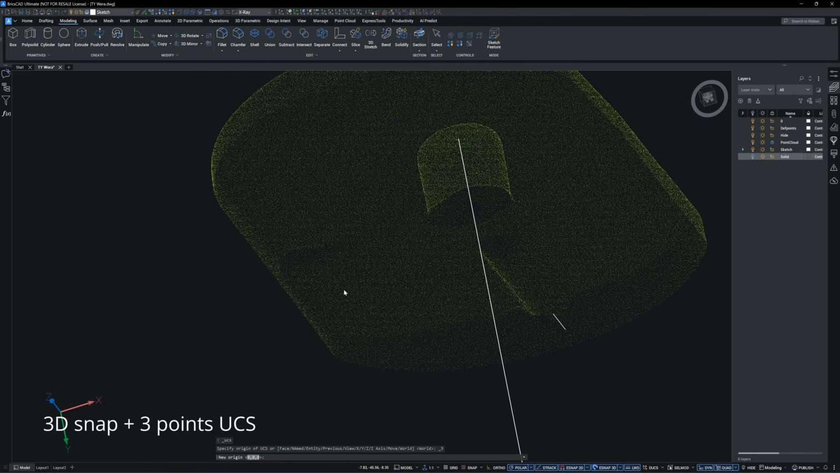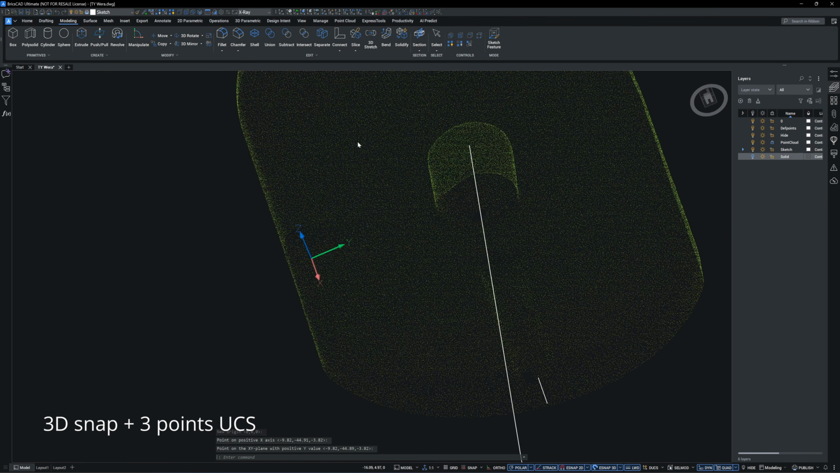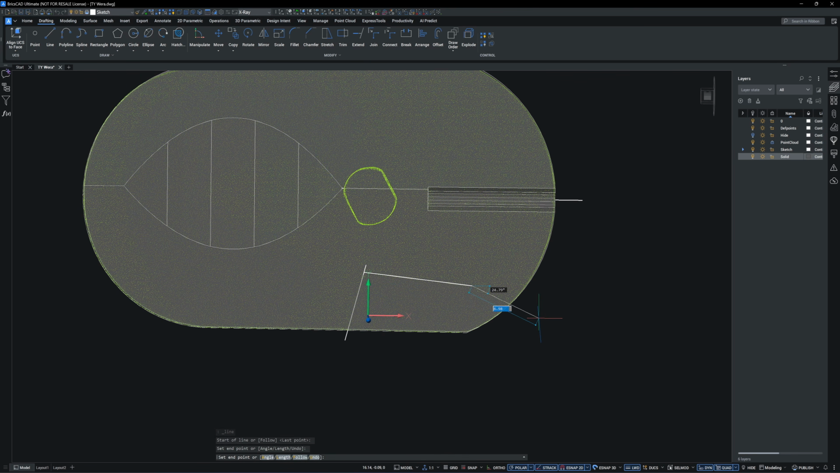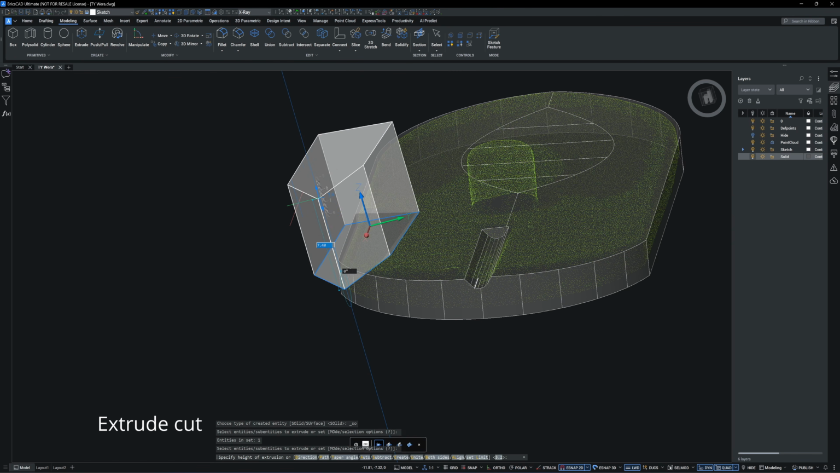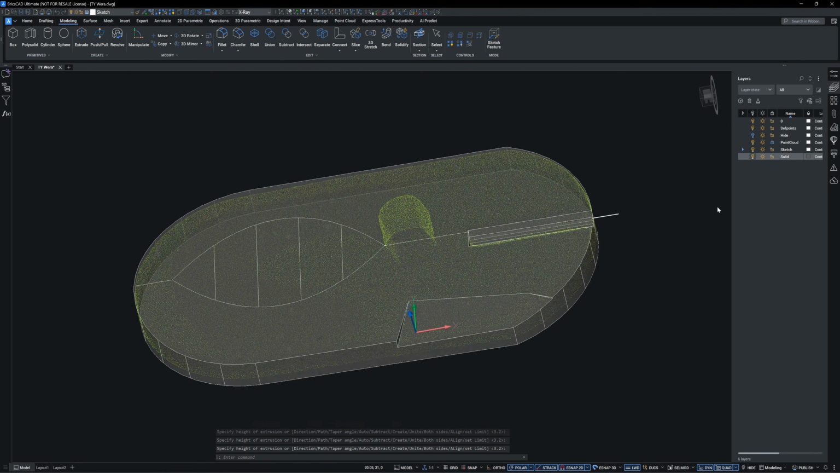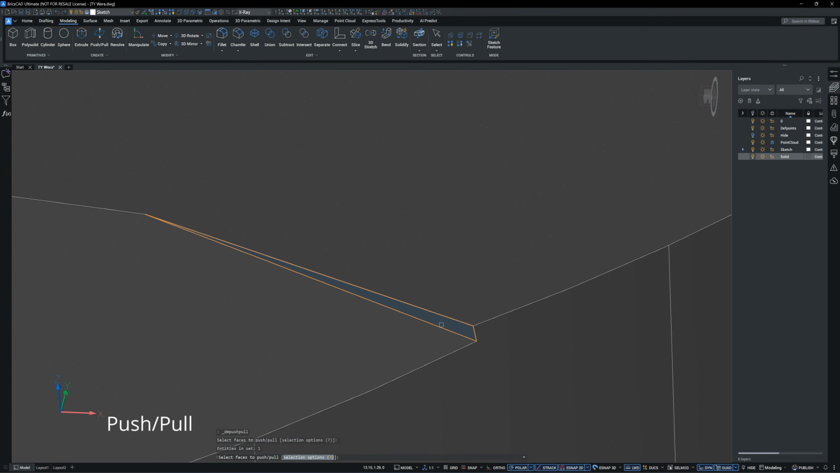I make the cut by snapping a plane directly onto the point cloud. With 3D snap turned on, you can quickly create a plane from the point cloud using the 3-point UCS.